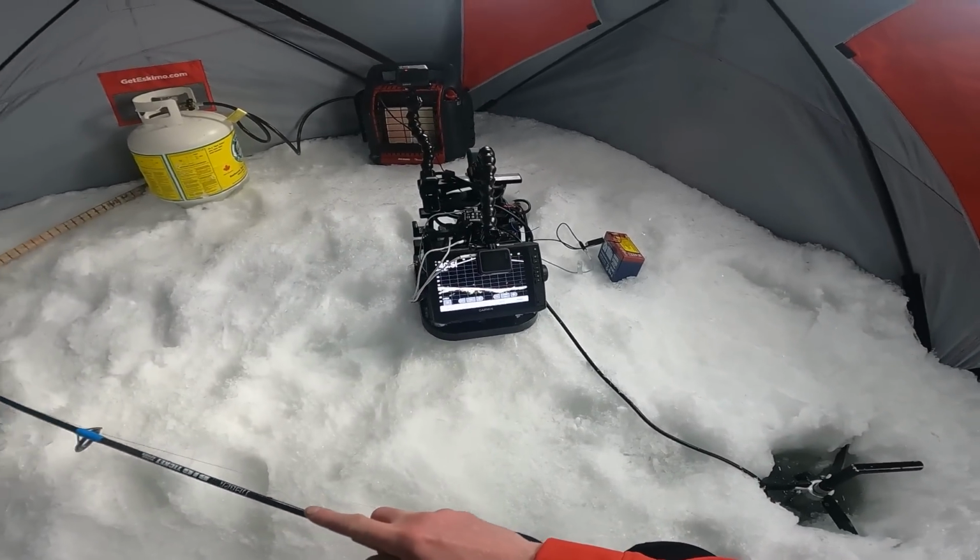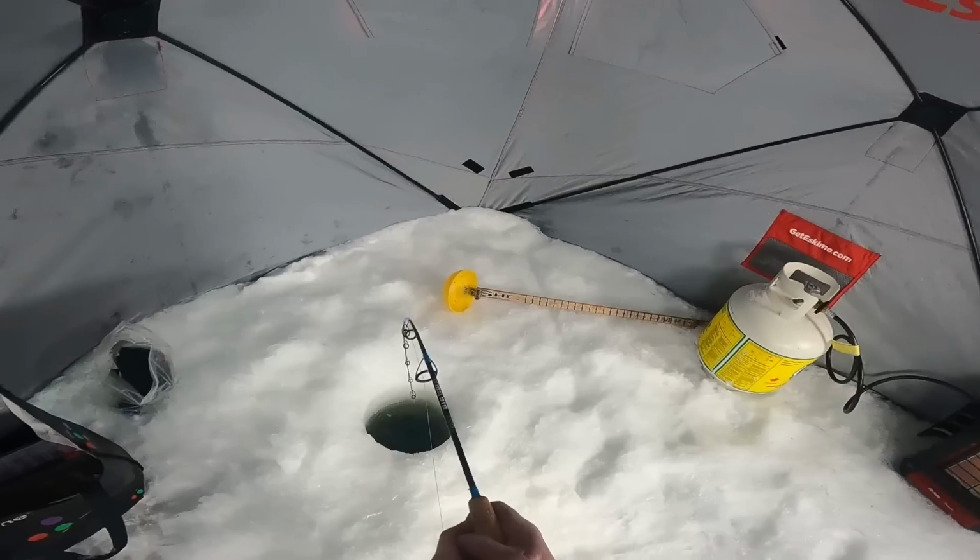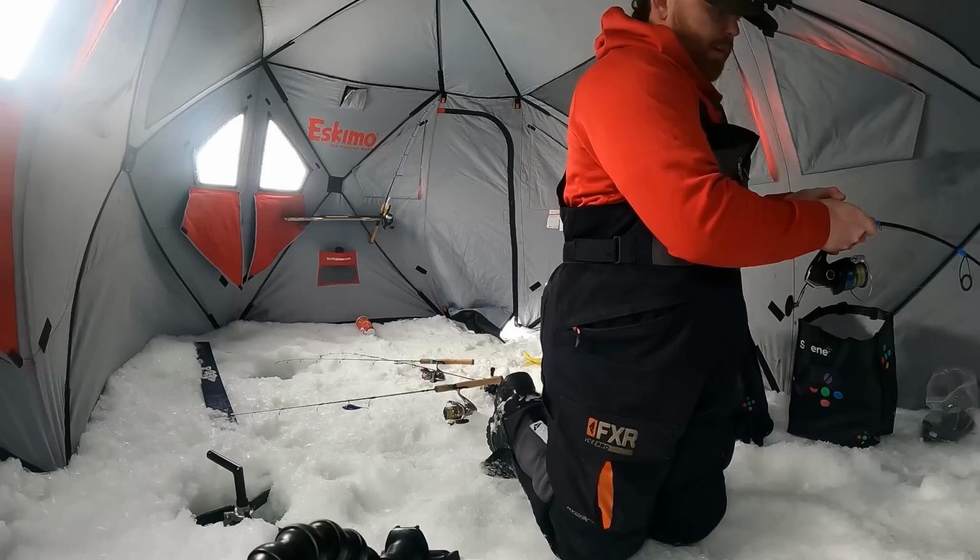Whoa, is that a fish? Oh, I was not ready for that. This fish came and bit while I was totally unprepared. I think this is a big fish.